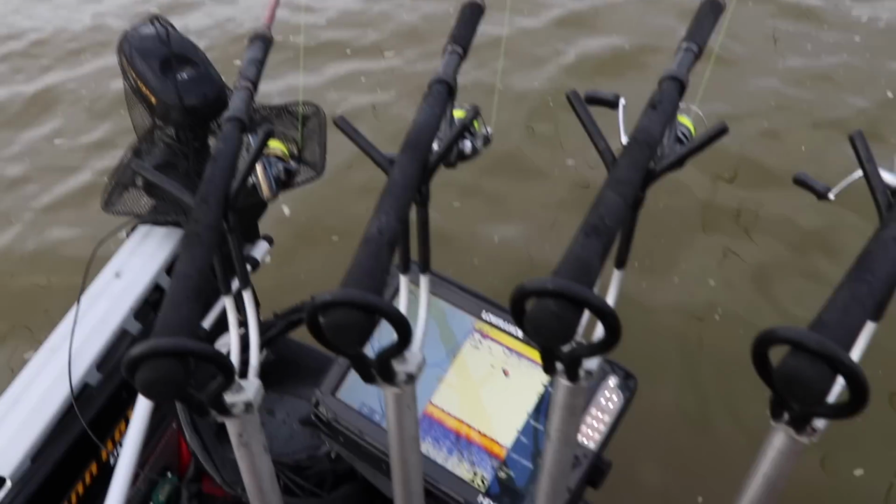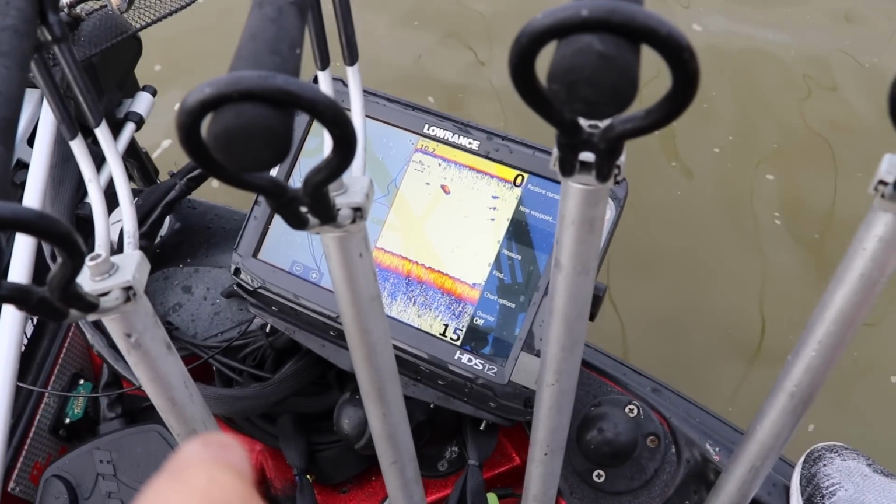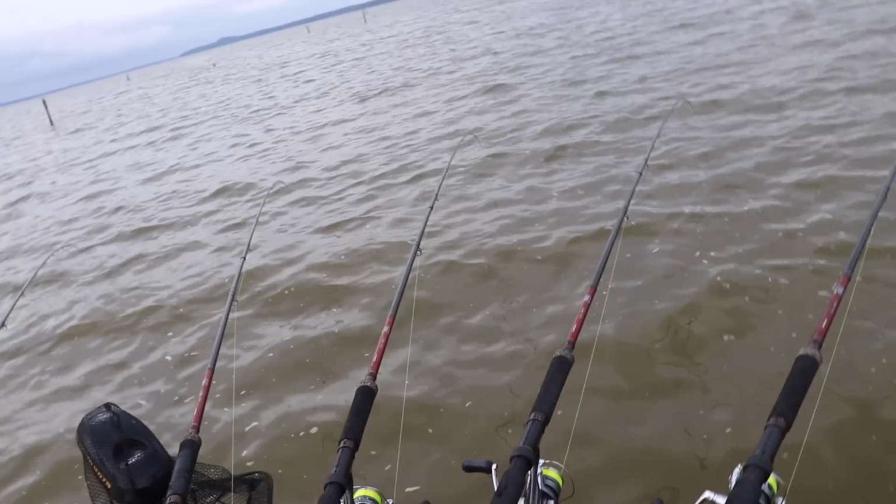And every time, very important, I think the mapping system on the Lowrance down here at Grenada is absolutely amazing. We make a waypoint, and hopefully on tournament day we can come back to these waypoints, troll in the similar areas where we caught them, and catch more fish.